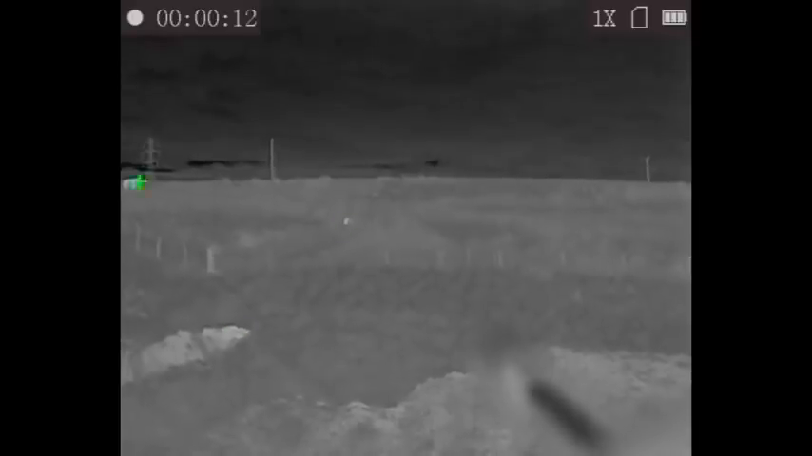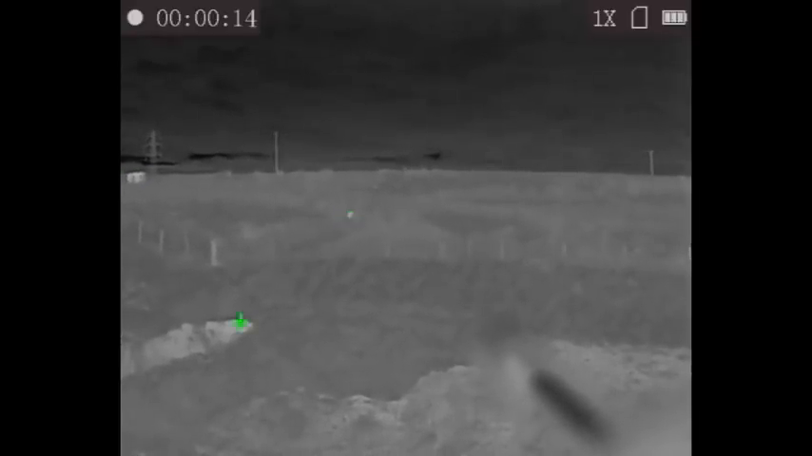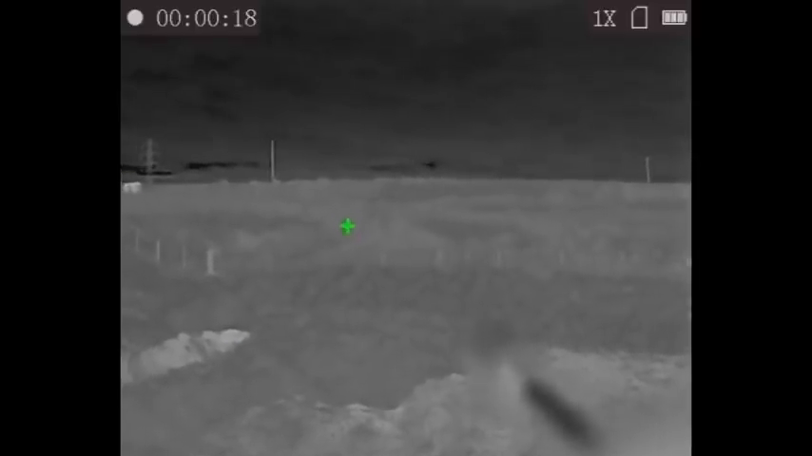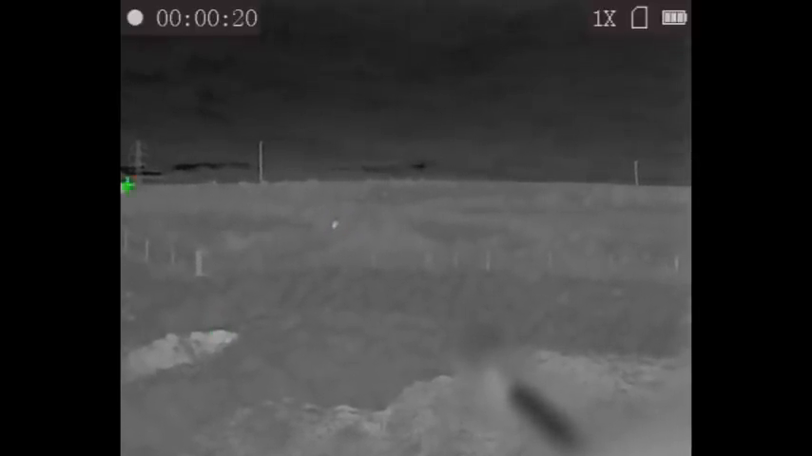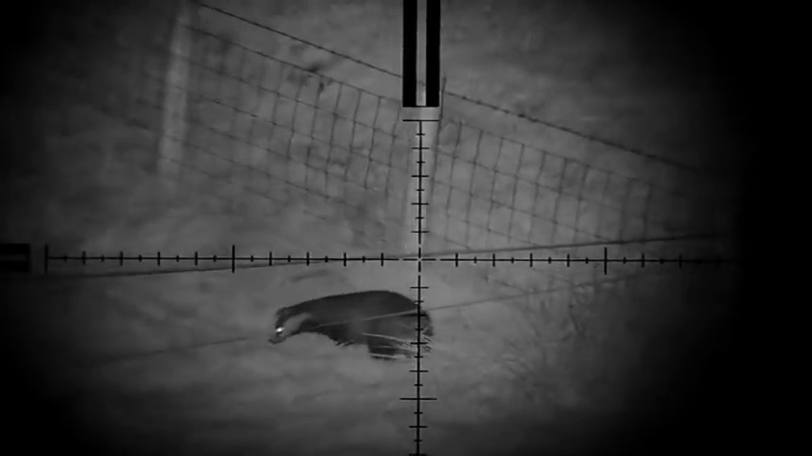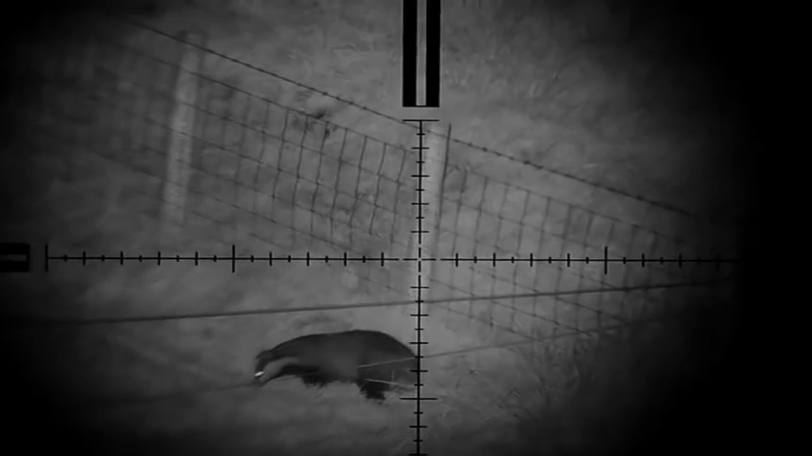We actually used a bit of cat food, smeared it onto the fence post and just scattered it around a little bit, just to try and give off a scent to bring the fox in, and it looks as if it's worked. At the moment we think this is a fox, but it's not. It's a badger which is now eating our cat food, and I know that my friend next to me is not a happy bunny.